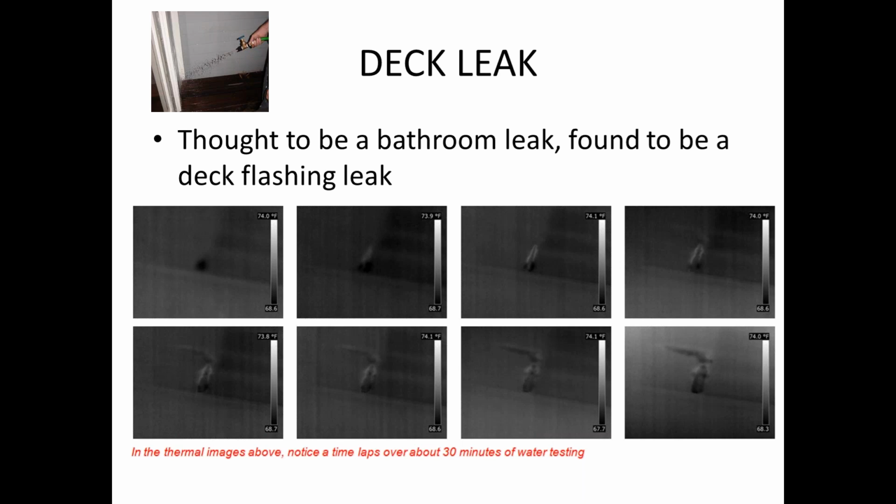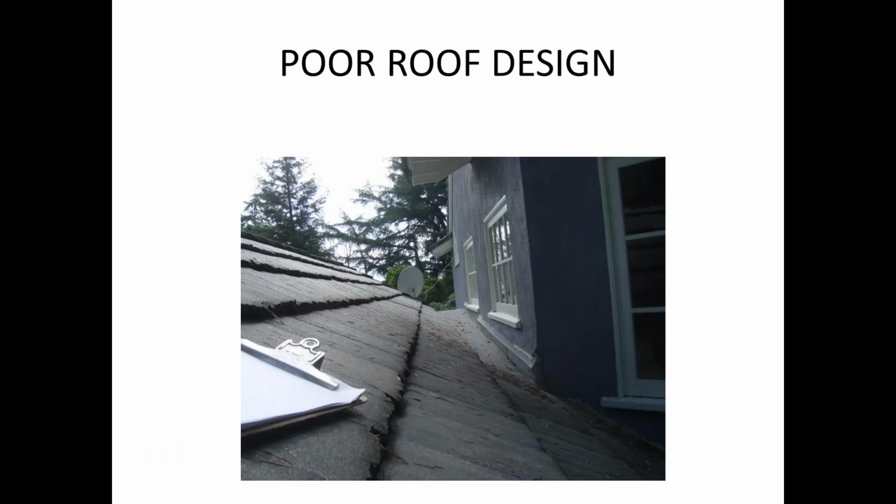I don't sell fixed price moisture surveys. I do surveys on an hourly basis, because I have no idea how long it's going to be. But these are a time lapse over 30 minutes showing you how that water, that river, is traveling. Similar to what we showed you in the beginning.